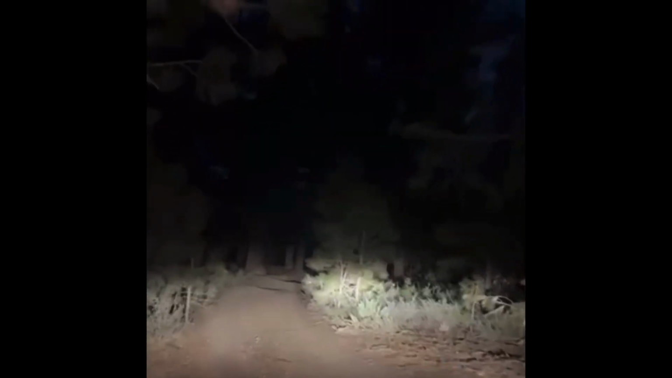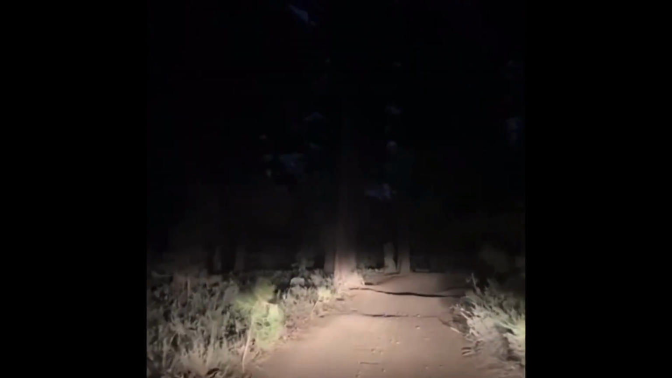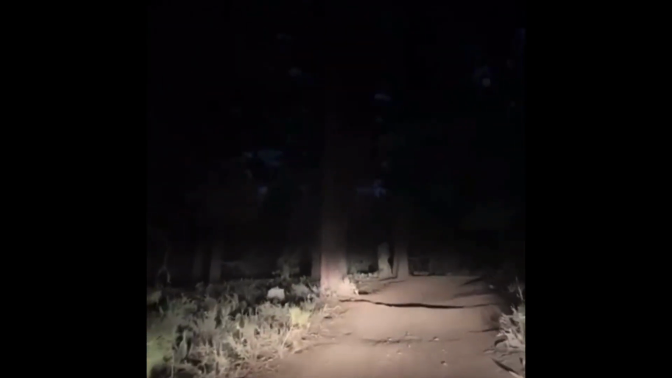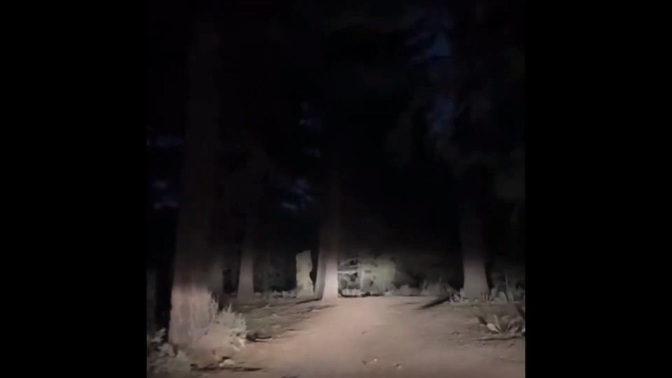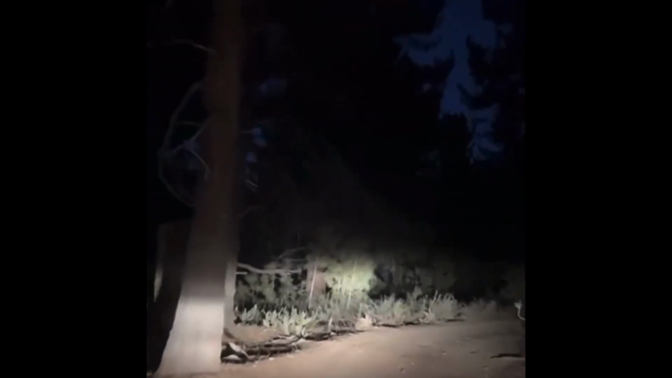All right, so here we go. So as you can see, this right here is a pretty narrow road. On either side there are some trees. There's no inclines at all. There's some shrubs, low bush type things. But if your car would have gone off here, somebody would have definitely seen it.